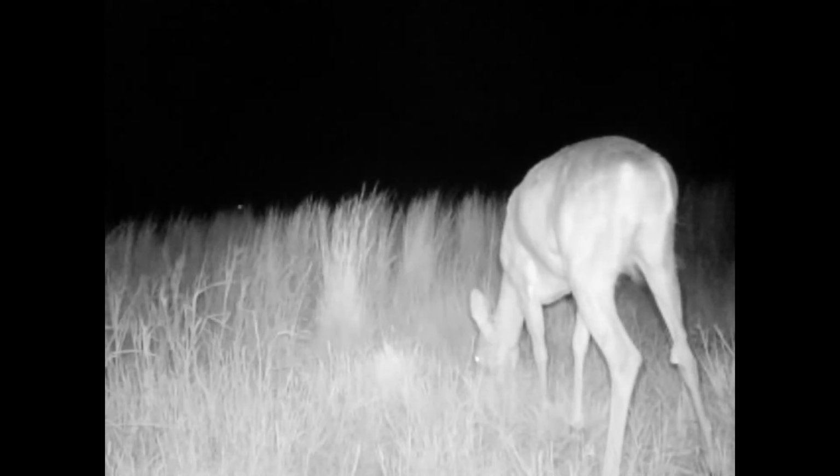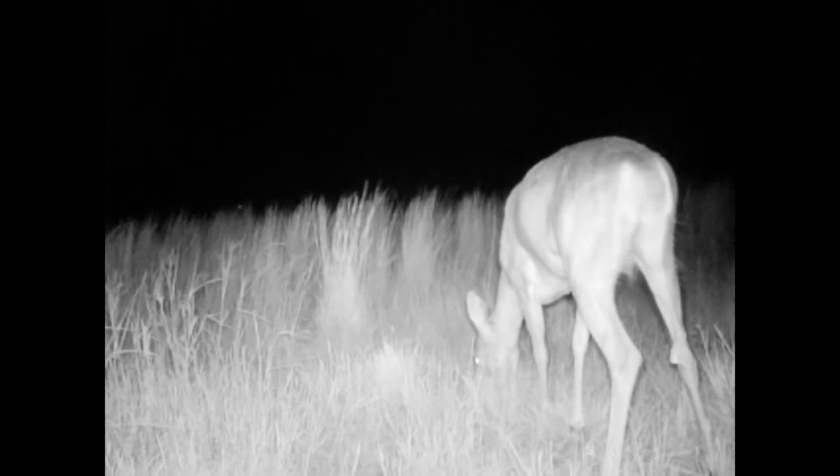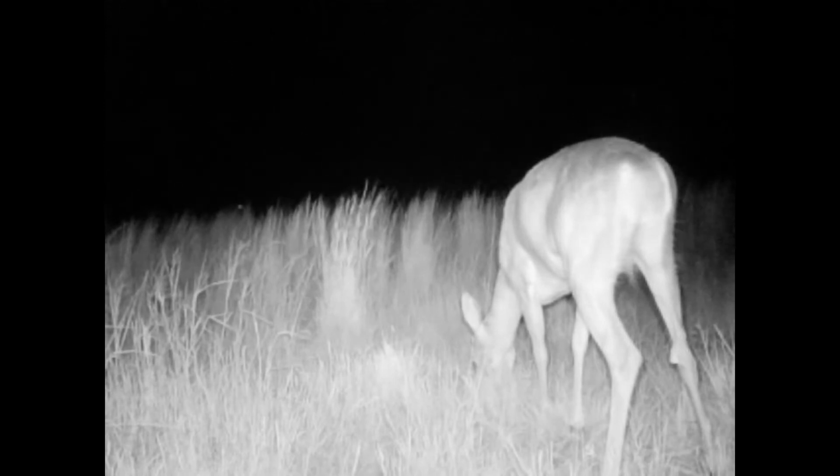All I'm using, guys, is a little bit of corn, and I put a mineral block out there. Kind of help out. They love that mineral block. So I believe it's a Wild Game Nation mineral block. Just pour some molasses on it, and man, they're loving that.